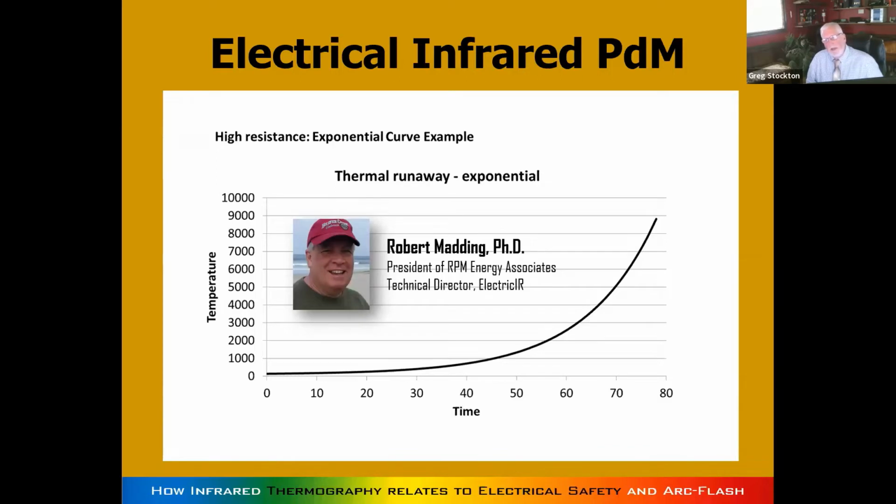You have annealing. A lot of times this curve is not actually perfect. It bounces around. You may have some connection get really hot. It could anneal itself, make a really good connection, and then cool off. But eventually, it's going to fail.